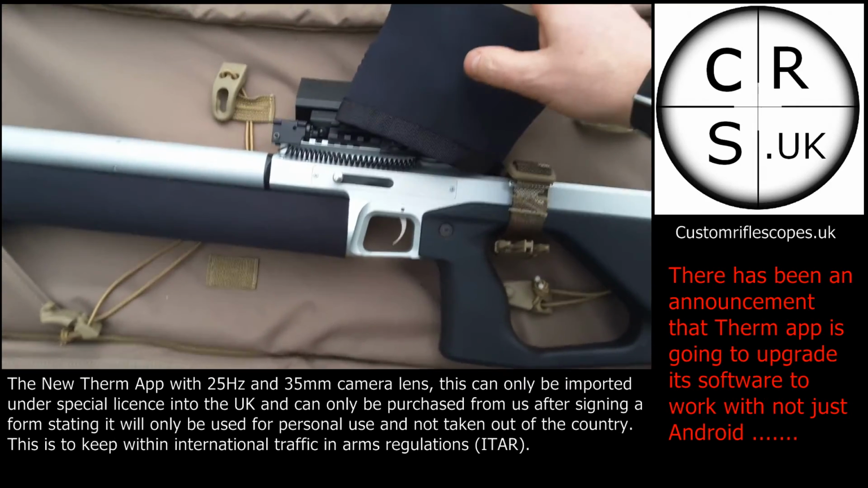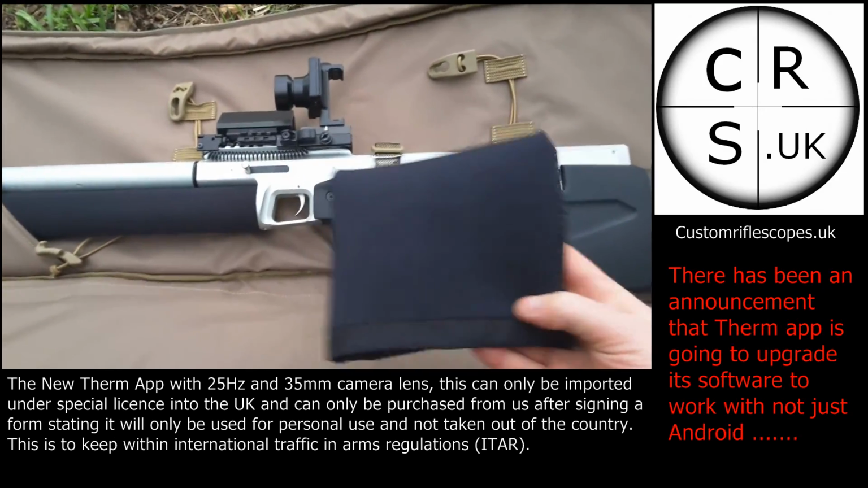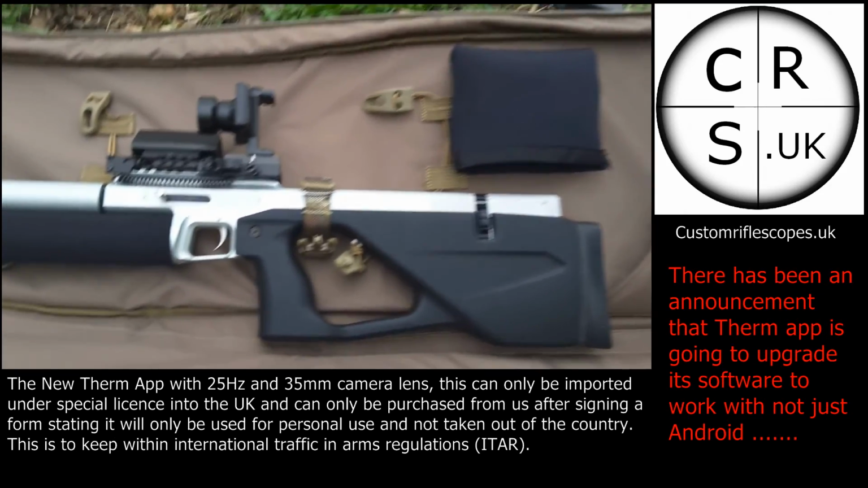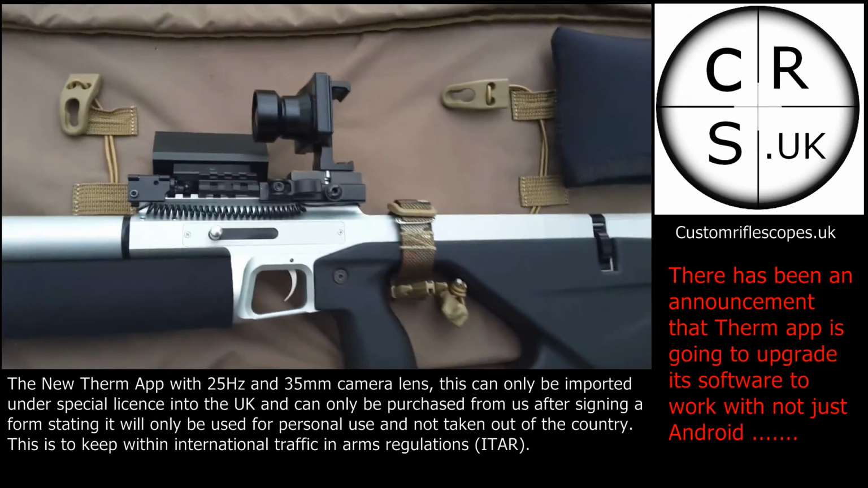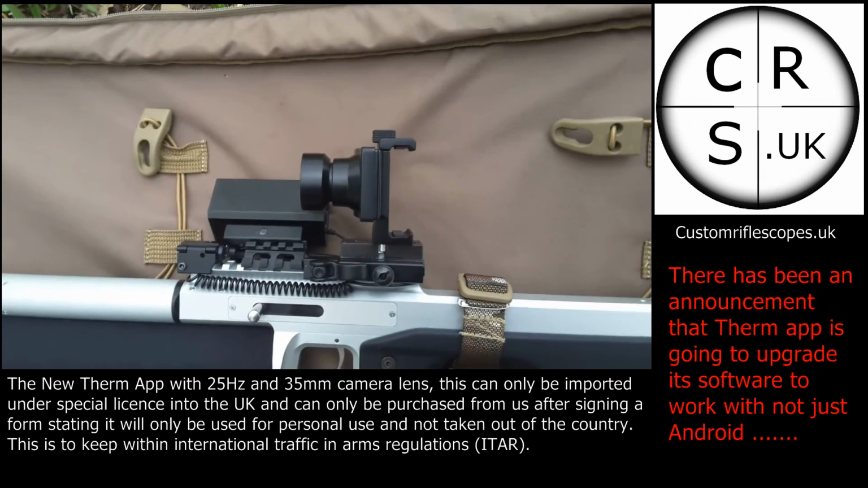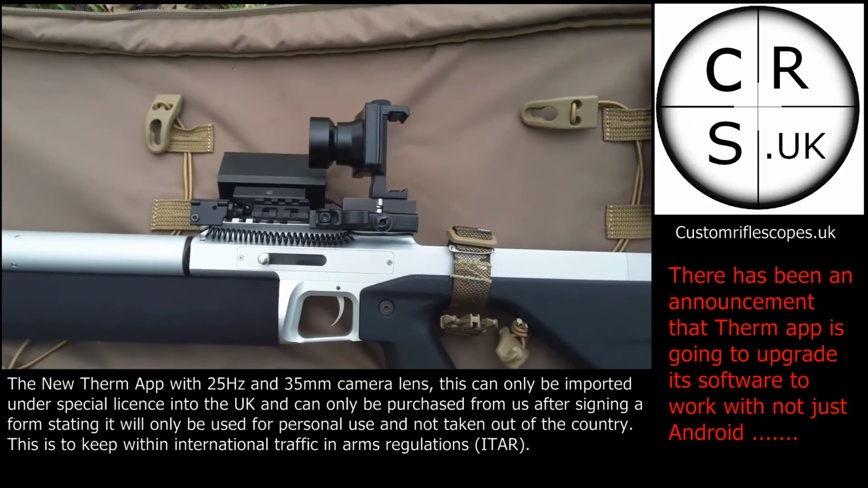Now the Therm app, I've actually made a neoprene cover for it. Doesn't come with one. You have to excuse me, I'm holding the camera at the moment. It doesn't come with a cover, but I'm going to start making them, because obviously you've got a lens there that needs protecting, very expensive. They also don't come with a mount, so I've engineered a mount for it that can be lined up so that you can get it very close to where the bore is pointing at.